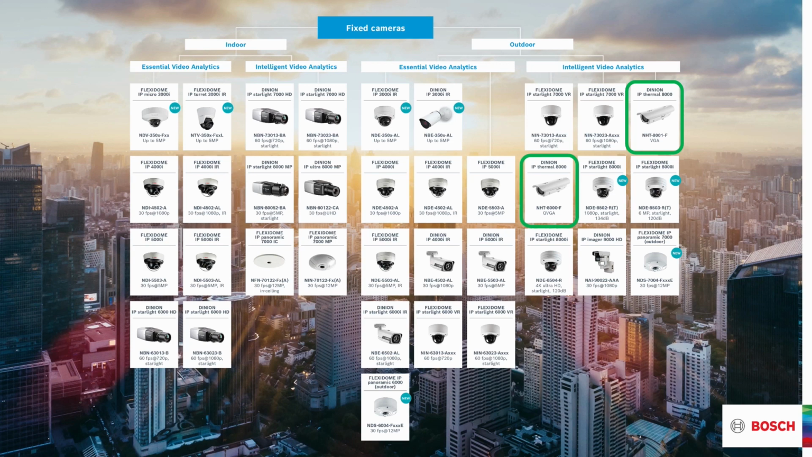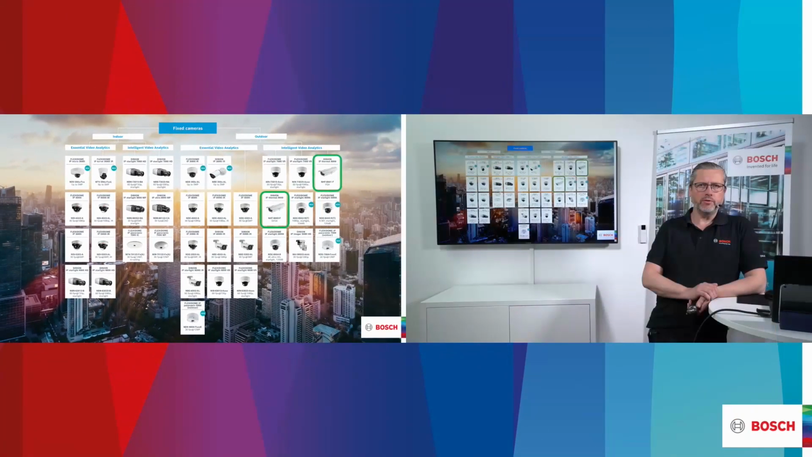Also, what I can say about these cameras, together with the MIC IP Fusion 9000i, is that they're used all over the Nordic region in quite a few different solutions where we're doing perimeter protection, surveillance of harbors, surveillance of borders, really covering long distances. And we have so many use cases where we have used these ones. So I think it's important for us to mention a few things about how we are deploying these solutions. That's also something Jimmy will demonstrate later on.